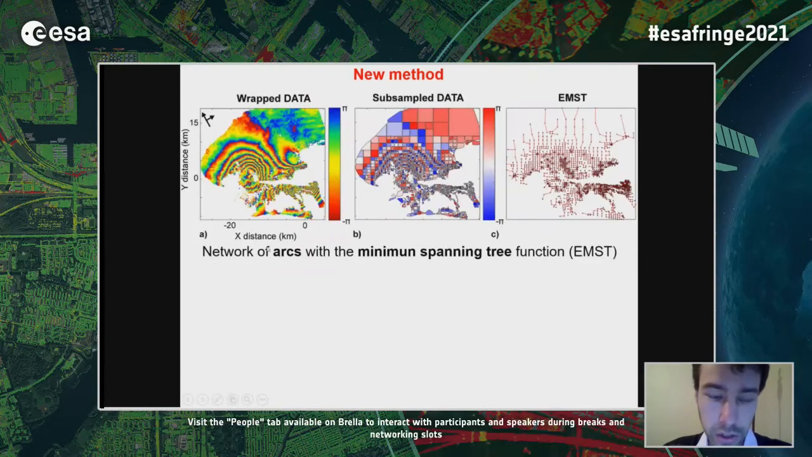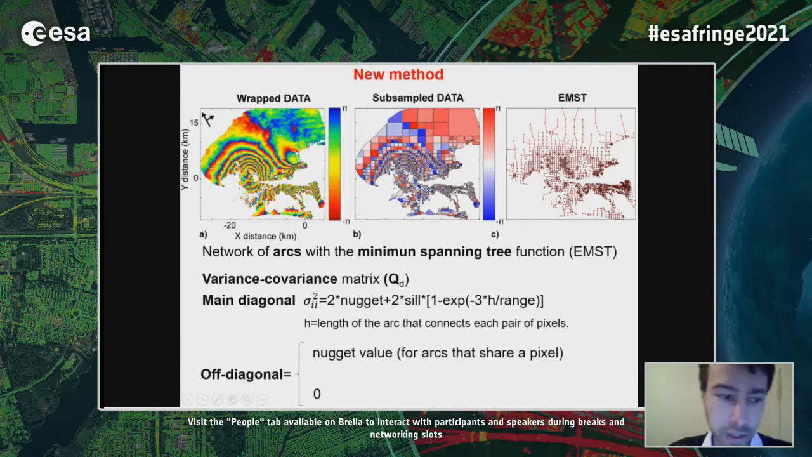So we generated the network of arcs connecting the nearby coherent pixels using the minimum spanning tree function, which allows us to minimize the length of the arcs. And finally, we estimated the error structure of the data by using a fit variogram function, and then with the nugget, sill and range, we build the variance covariance matrix, where h is just the length of the arcs.